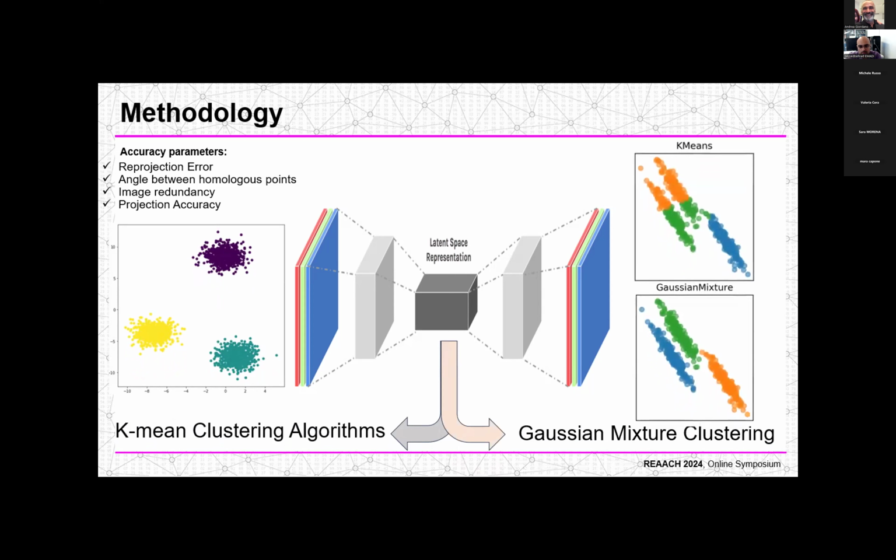The second clustering algorithm is Gaussian mixture model. It is a probabilistic model that represents the data as a mixture of several Gaussian distributions. Unlike K-means, which does hard clustering, GMM allows for soft clustering as well.